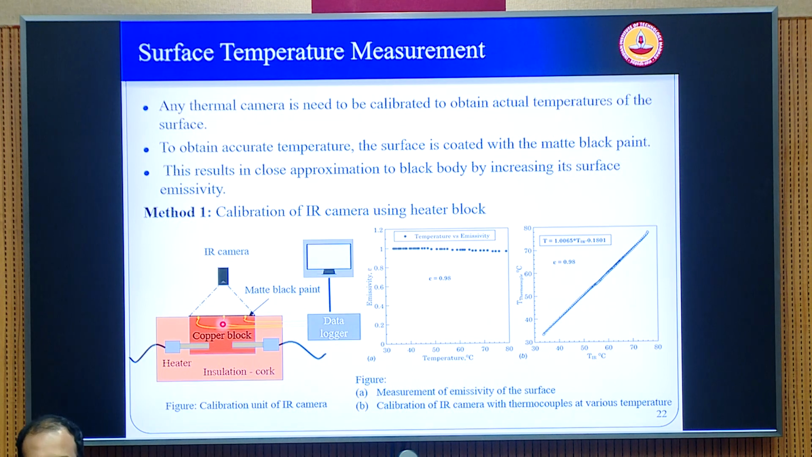So what we generally recommend is we have to do a calibration with a thermocouple to be more accurate. So we can do this to estimate the emissivity of the material, or we can also build a calibration where we get a curve fit between the actual temperature using the thermocouple versus the temperature that is obtained using the IR camera. And when we do the experiments with the same camera, at the same orientation and so on, we reconvert the temperature that the IR camera gives back to the actual thermocouple temperature.